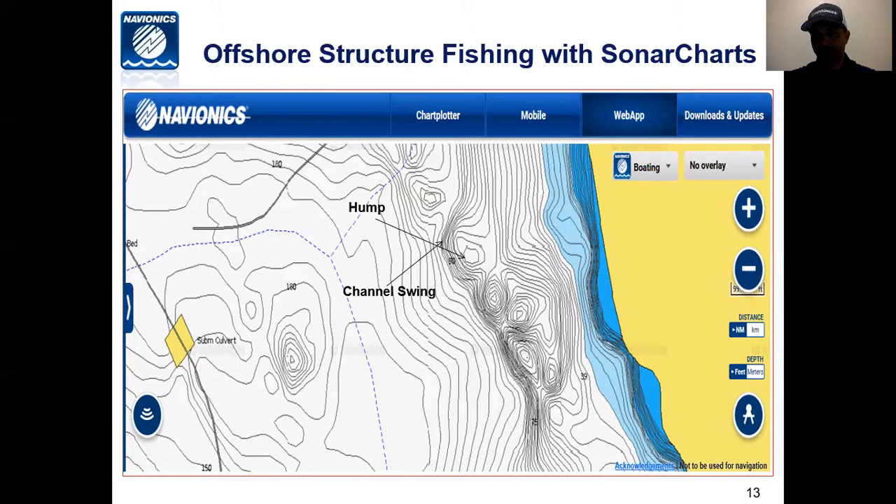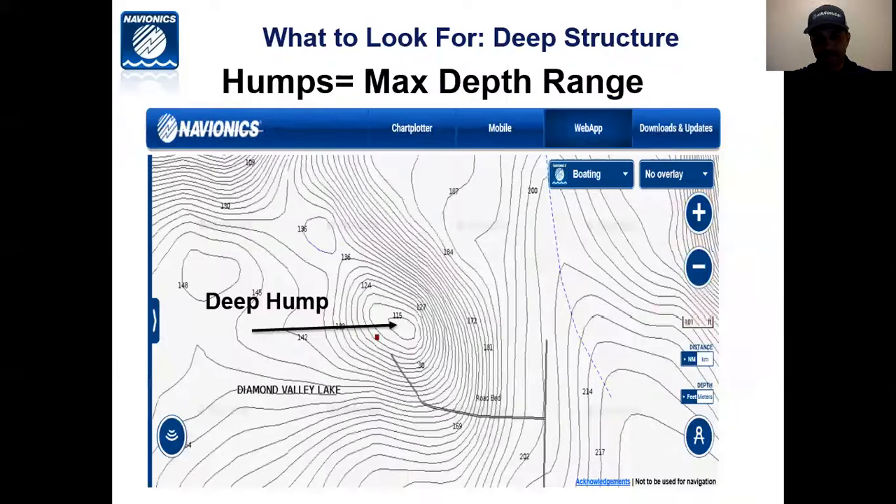I also find these spots using my Navionics app. If I'm sitting in a meeting, I'm traveling, I'm looking for these kind of spots using the Navionics app on my phone so I don't have to bring my fish finder in.